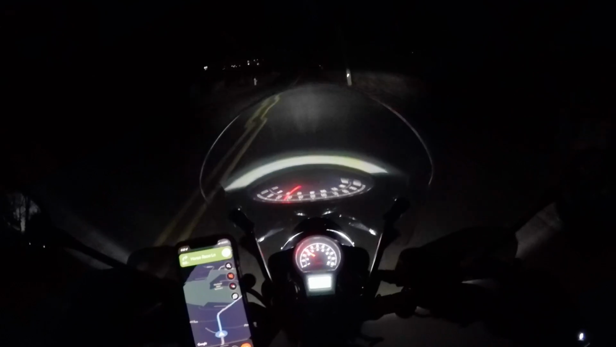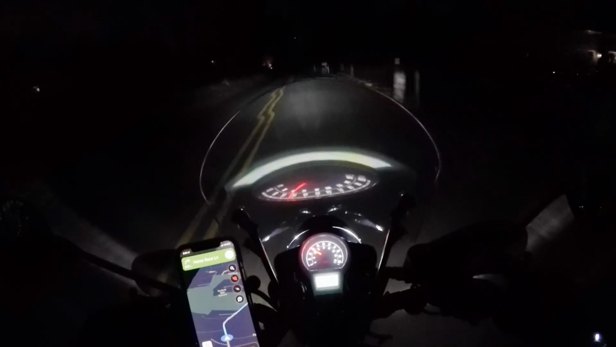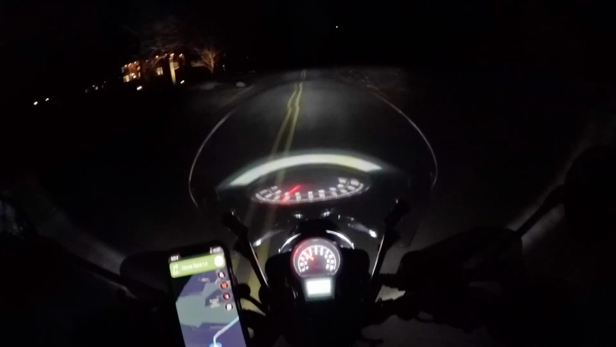I'm gonna take it slow in these curves because the light is not that good. There are no street lights or anything like that. I'm gonna set it on high beam. It does make it a little bit better. I actually had the headlight on this motorcycle replaced with an LED light because it came with a halogen bulb, but now I have the LED one on. The LED is a lot better in my opinion, though the field of view was probably better on the original stock bulb.